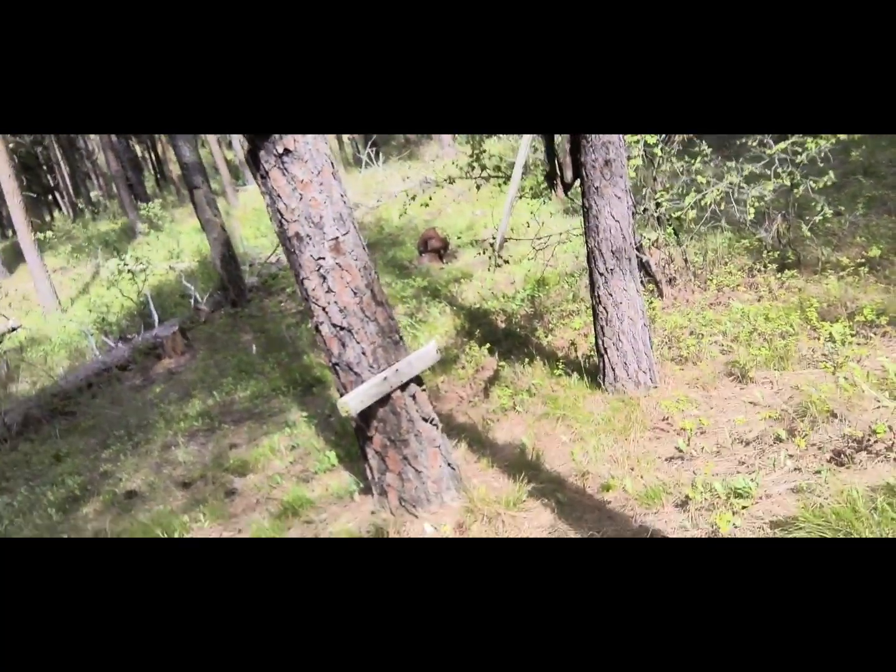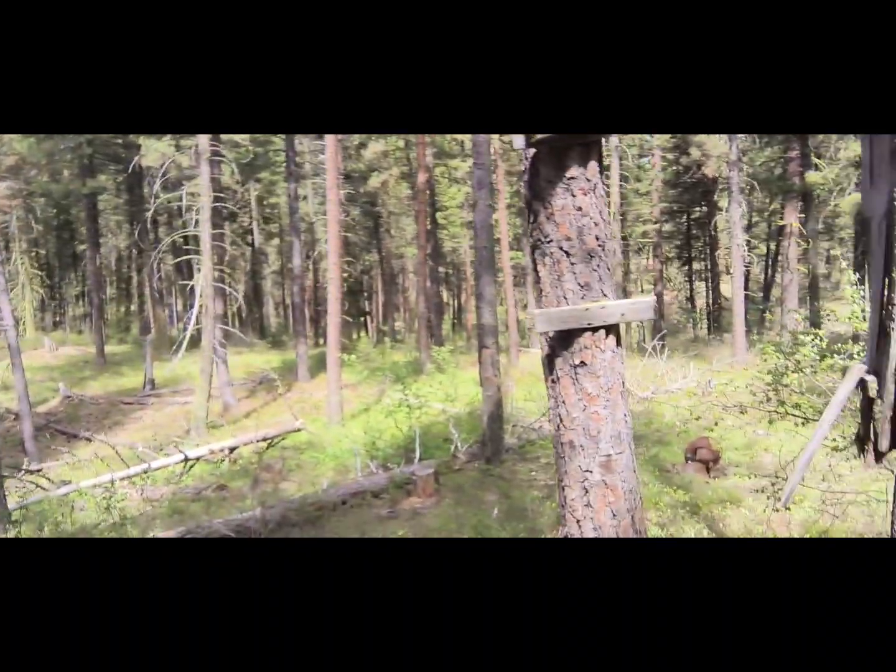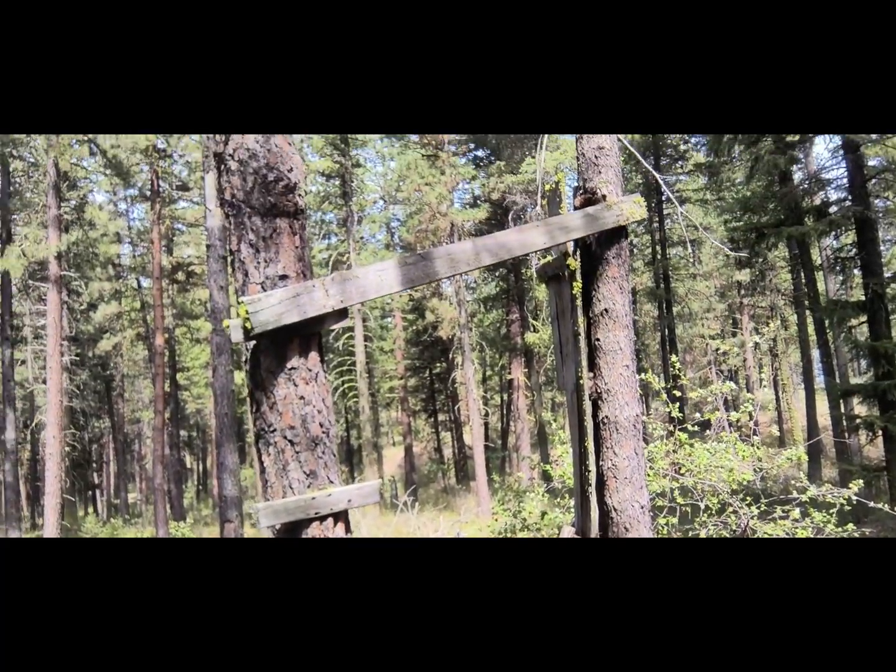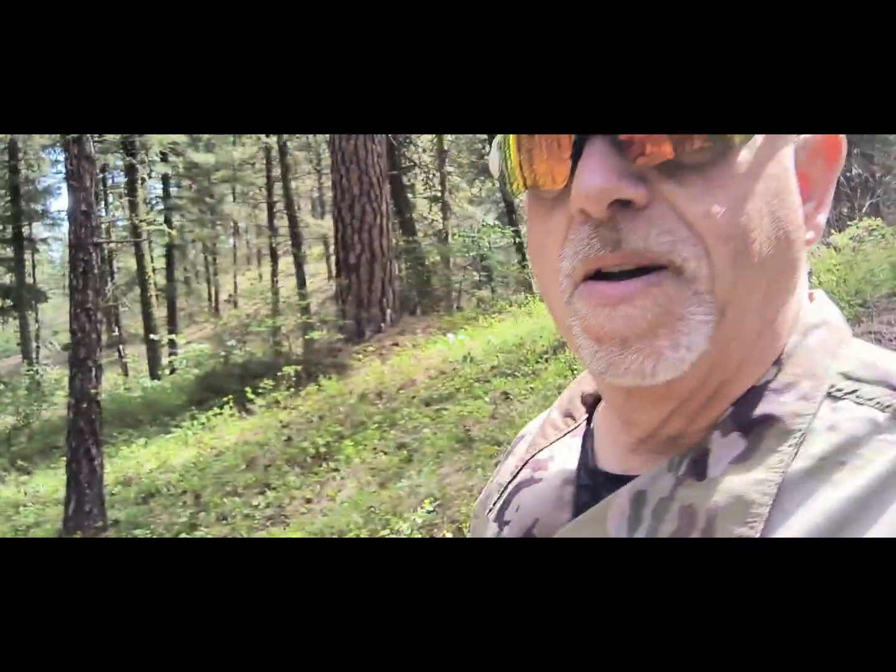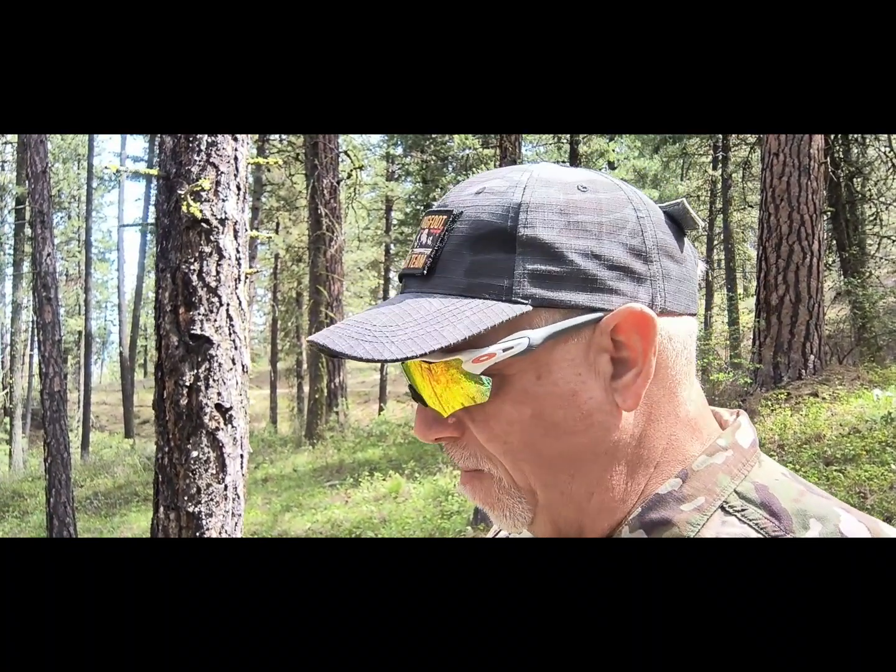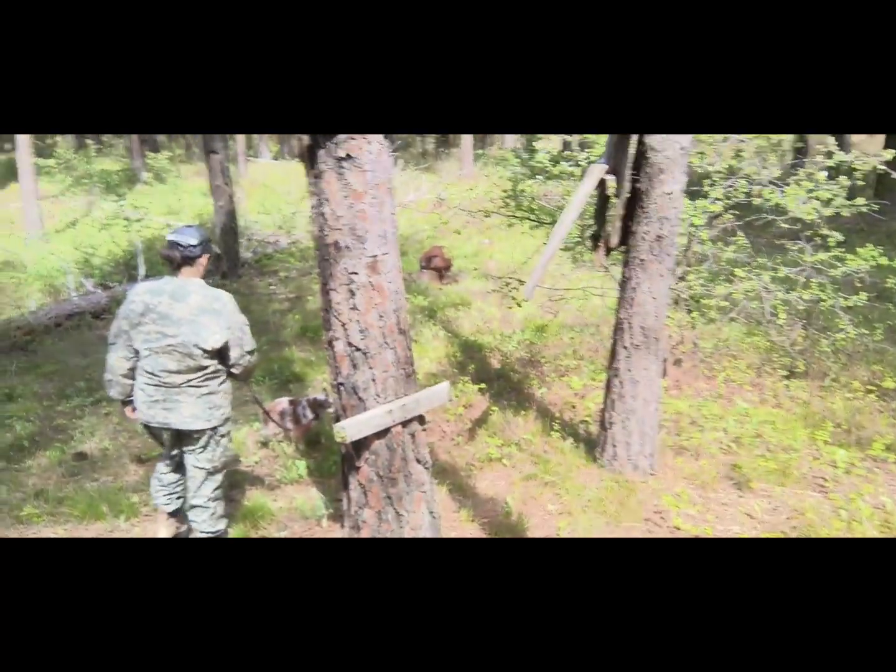What is that over there? Oh, somebody must have been living here or something. Evidence if there's a Bigfoot in the area. What is that? Looks like an old pail or something. Barrel. Yeah. So this was probably a tree stand for a human at some point. But could it have been used by a Bigfoot at some point after man made it? We don't know. Climb up there and put an apple up there. But Trooper is hot on the scent.